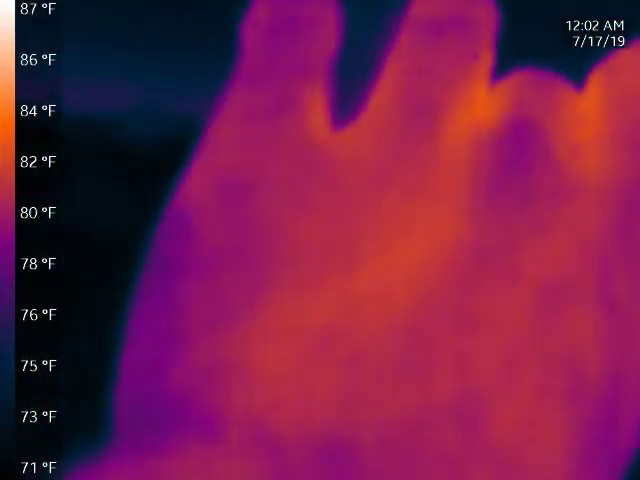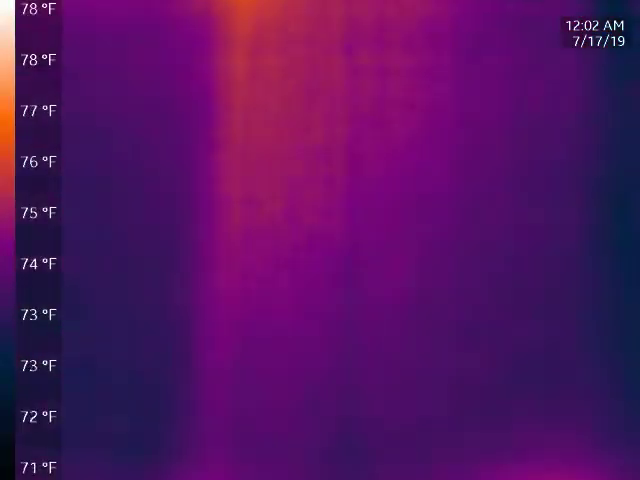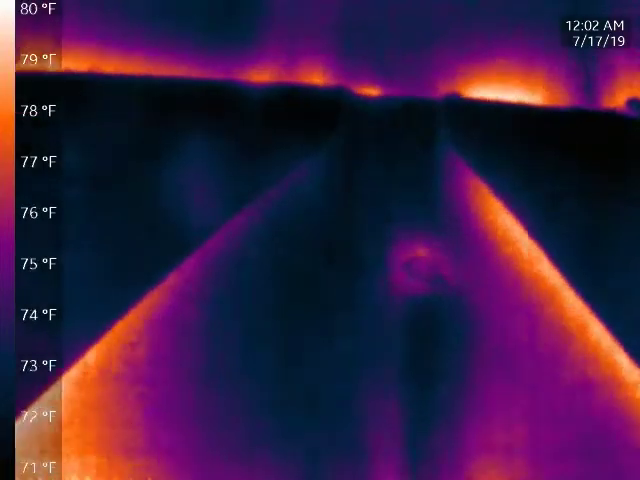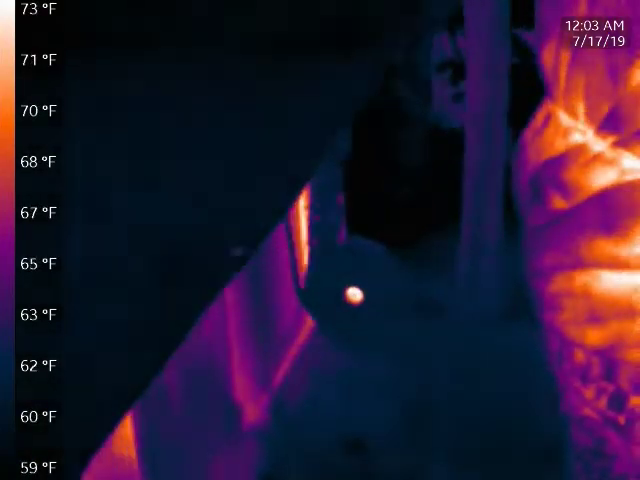But I will attest that earlier today, I reached my hand up because we do have plastic. You can see there. So we have 6 mil plastic lining the inside of this thing. And I stuck my hand between the cardboard and that, and it was so hot I couldn't hold my hand in place. So here in a few minutes, the fan's gonna kick on, and I just wanna see what it looks like.